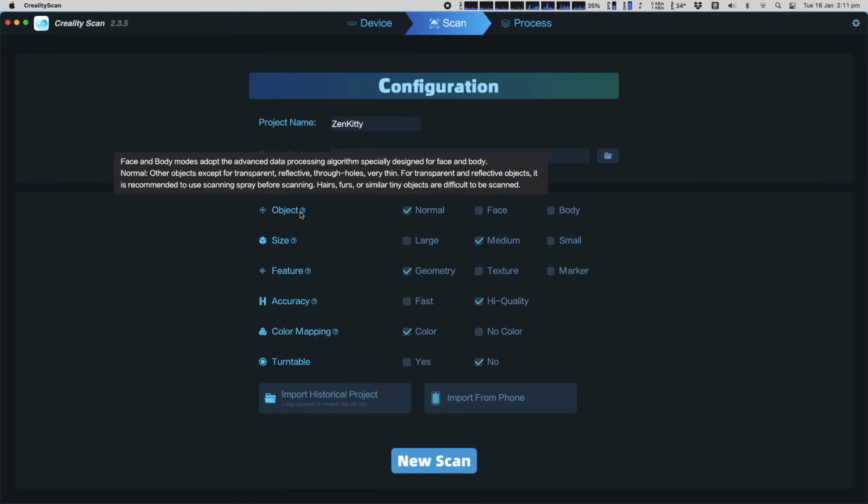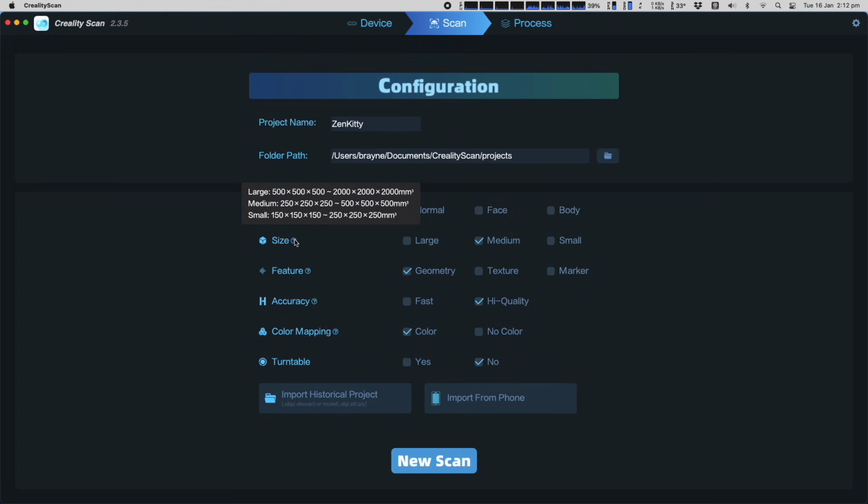Object options are Normal, Face and Body. The option you choose here will help the software process the scan data. The scanning hardware is only a small part of the 3D scanning process, and the software plays a huge part. Giving the software a bit of a clue about what you're scanning helps the algorithms process the data and give you the best possible result. I'm not scanning a face or body, so I will leave this set to normal. Select the size appropriate for the object you're scanning. My model is around 150mm, which classifies it as small.